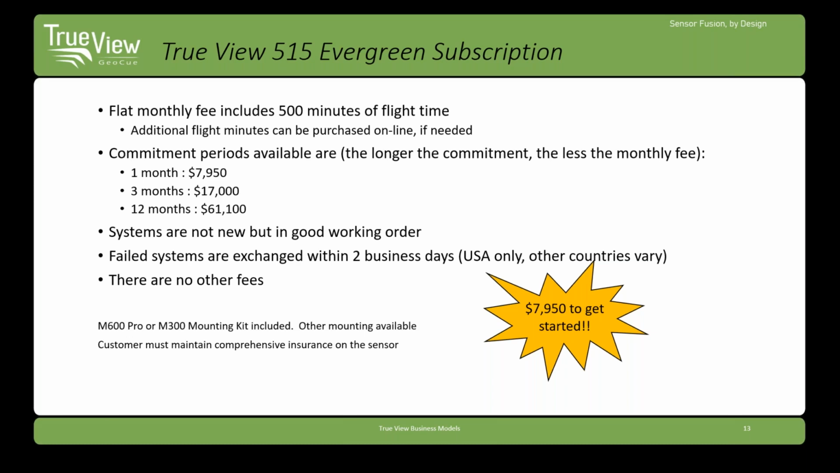Our most popular option on the subscription system is typically a 3-month option, giving users ample time to conduct internal training on the system prior to deployment on a project site. The 3-month offering is priced at $17,000. The subscription system includes sensors, software, a mounting bracket for the M600 or M300, and 2 days of virtual training.